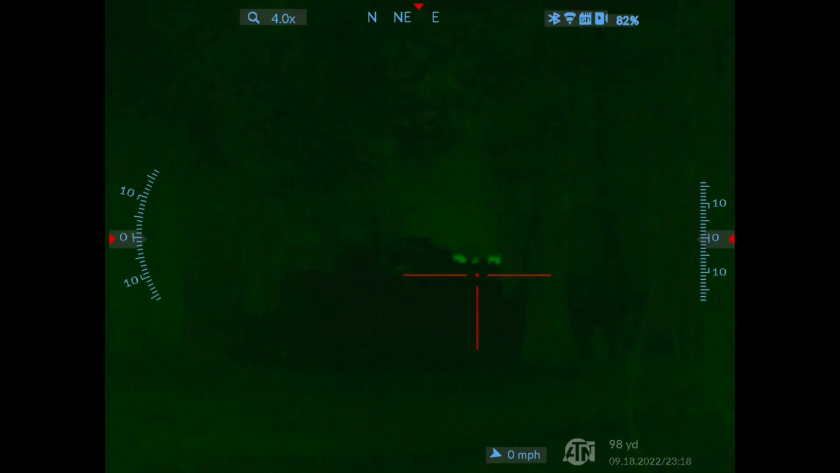No, the other one. I forgot the IR light. So if we see them, we got the pigs coming in from the back. I see about 4 or 5. So let's hope these guys decide they want to come in a little bit closer.